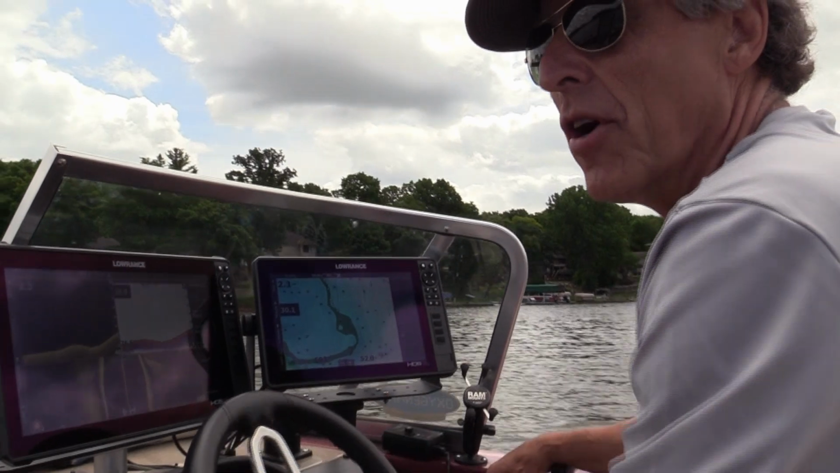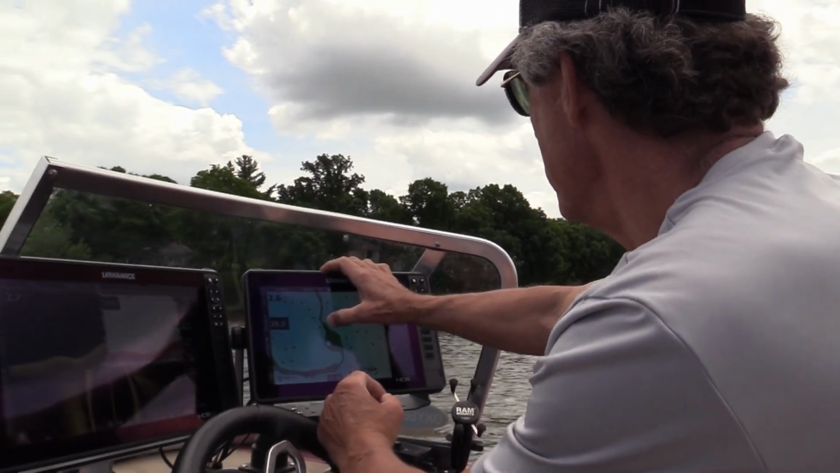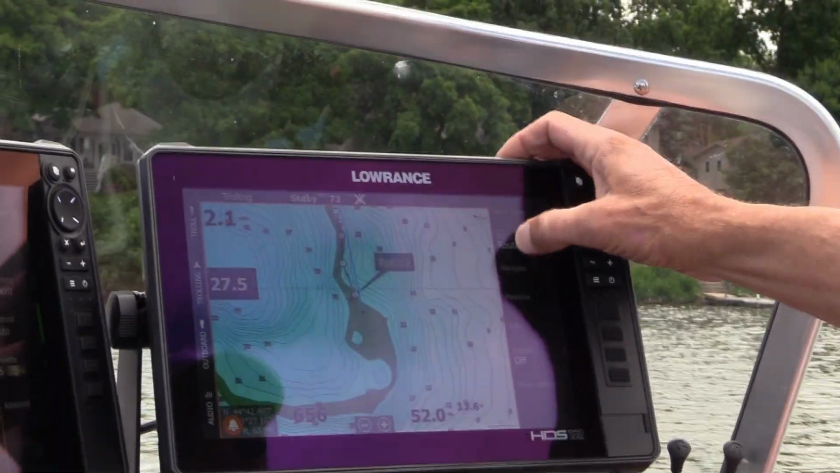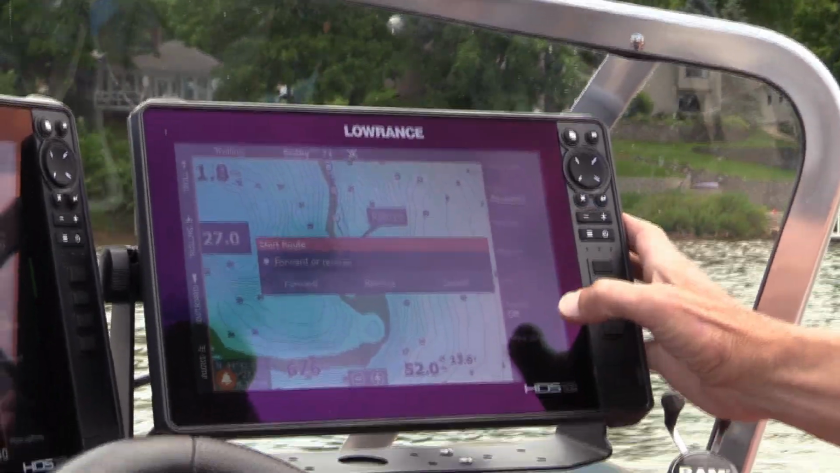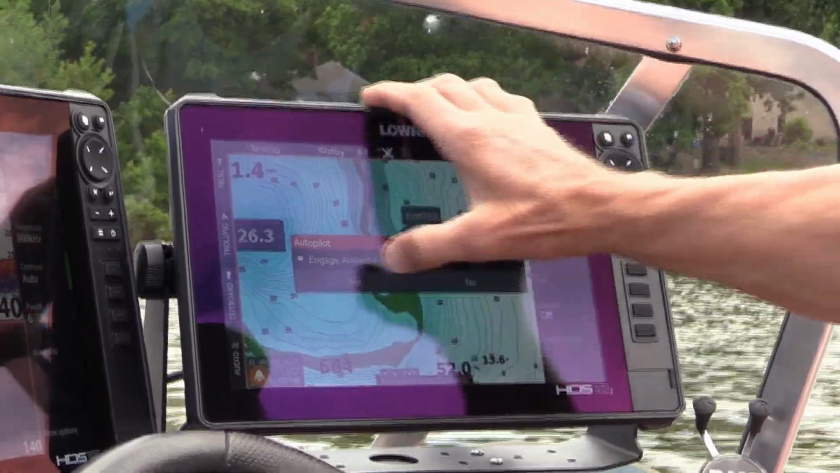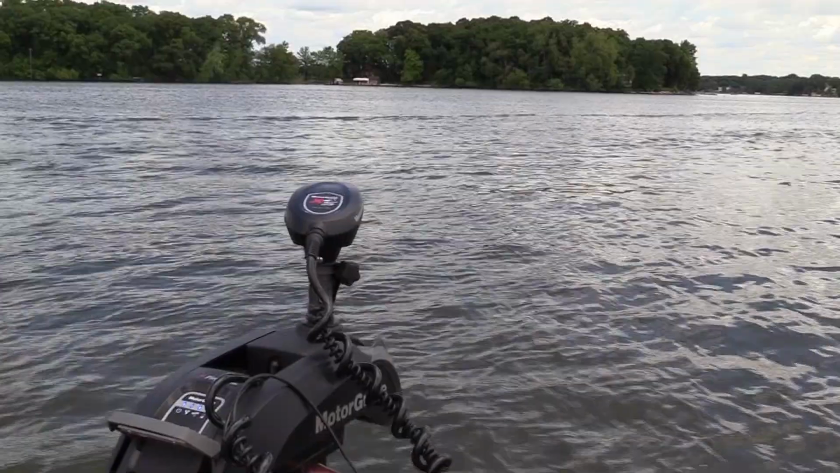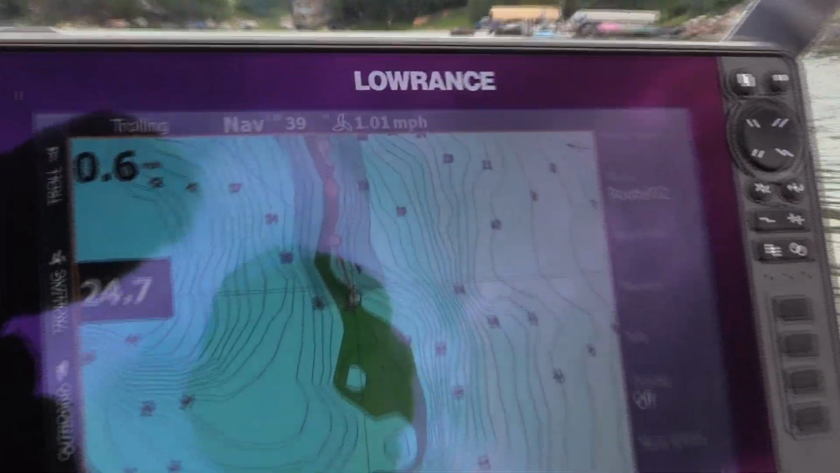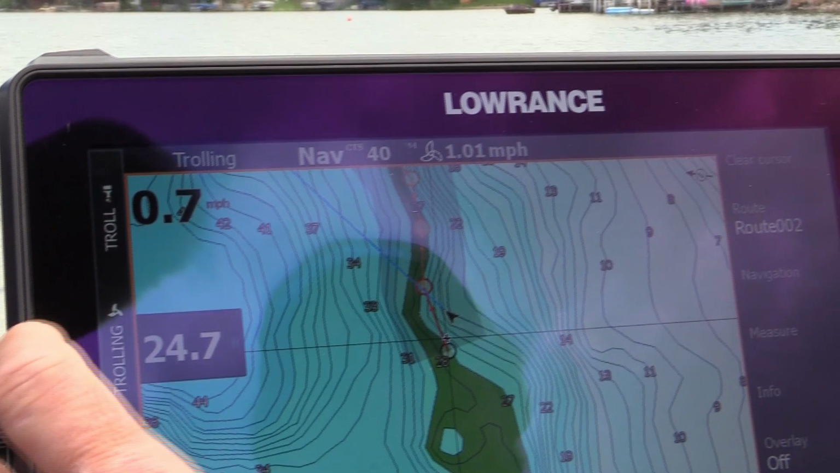Okay, what I'm going to do is start this route now with my electric trolling motor. So I'm going to start on that. On my route, I'm going to start at 119, and since the arrows are going this way, I'm going to go forward, and it's going to engage autopilot, and away I go. I'm navigating, and I got it set for 1 mile an hour,